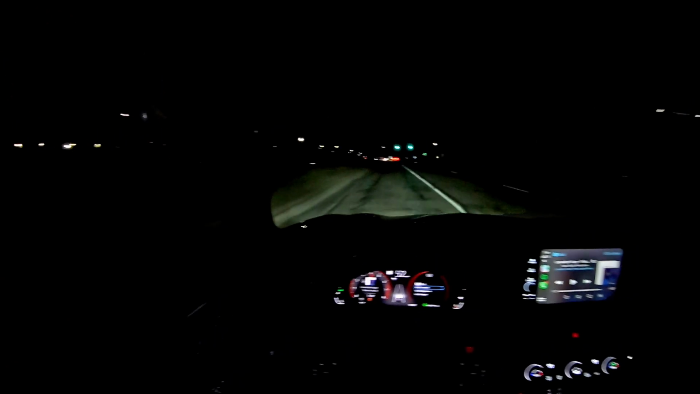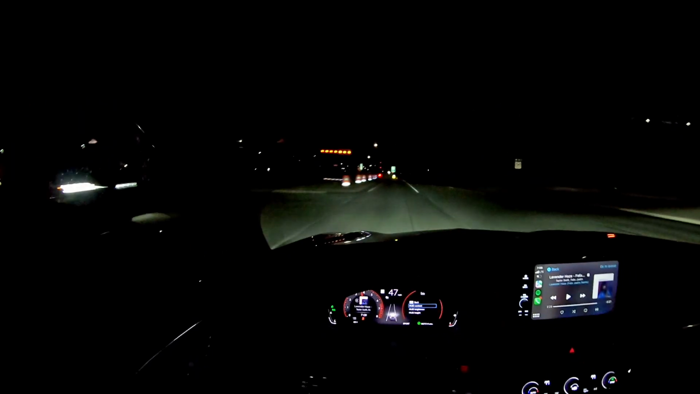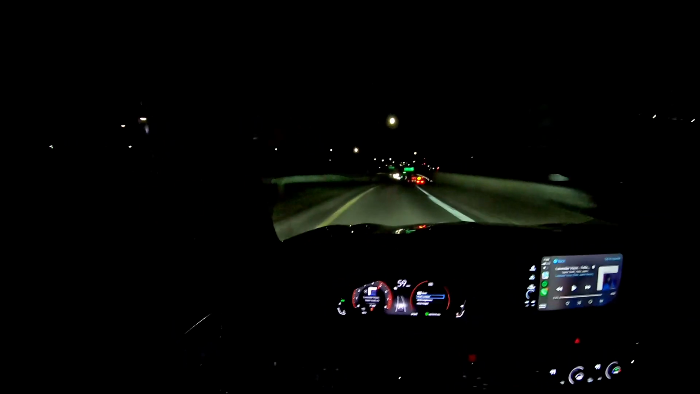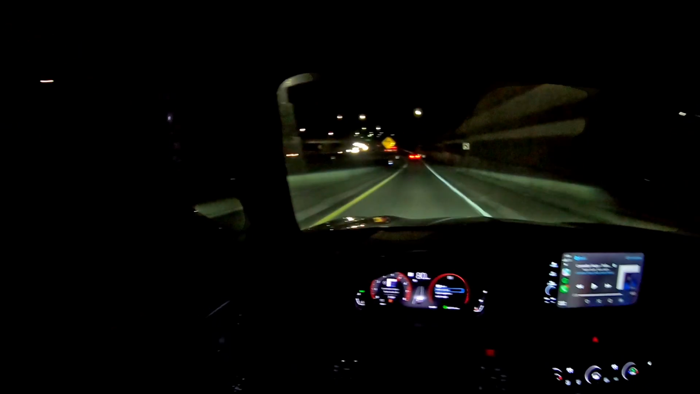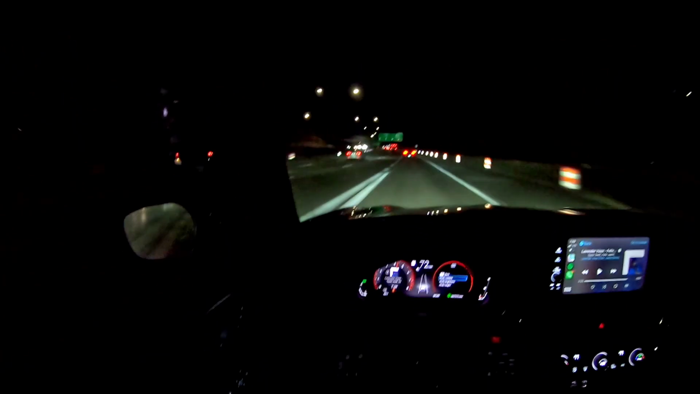Differential really gets this car out the hole, man. Normally where it would spin, this car just picks up traction and goes. I wish the steering were a little bit heavier though. Just a smidge heavier. I got it on the heaviest setting.